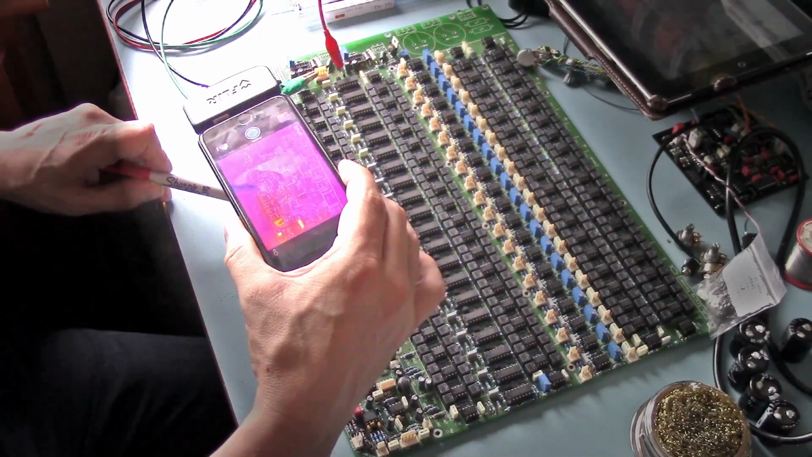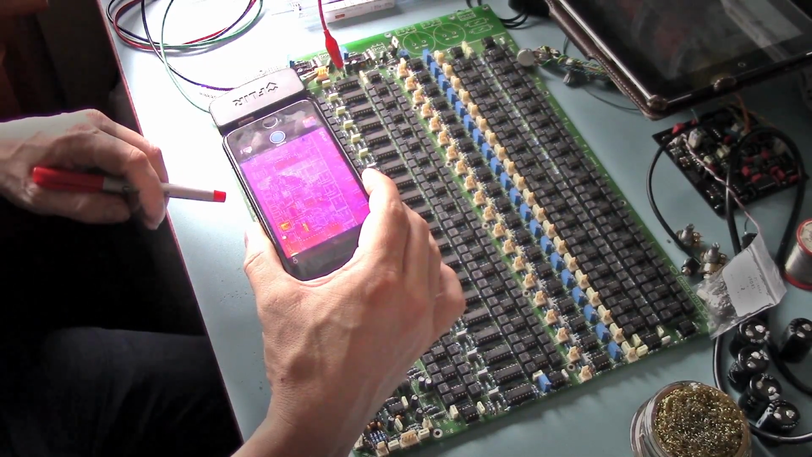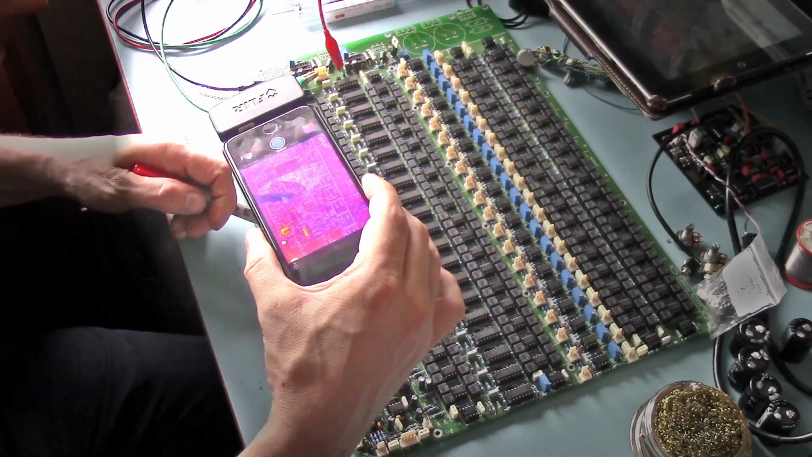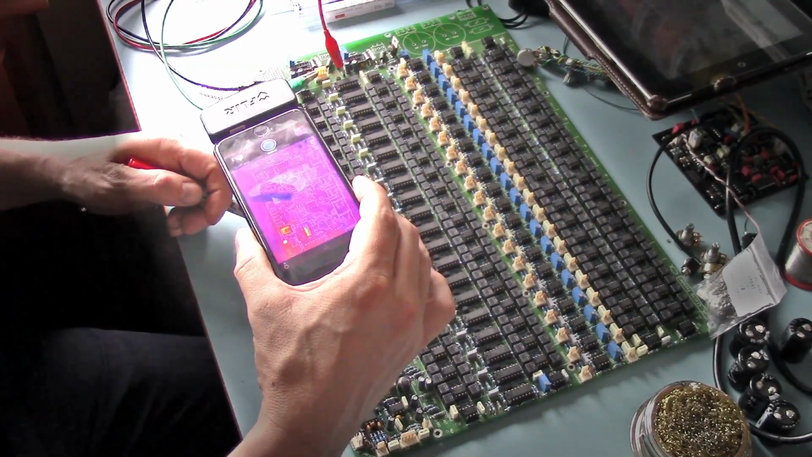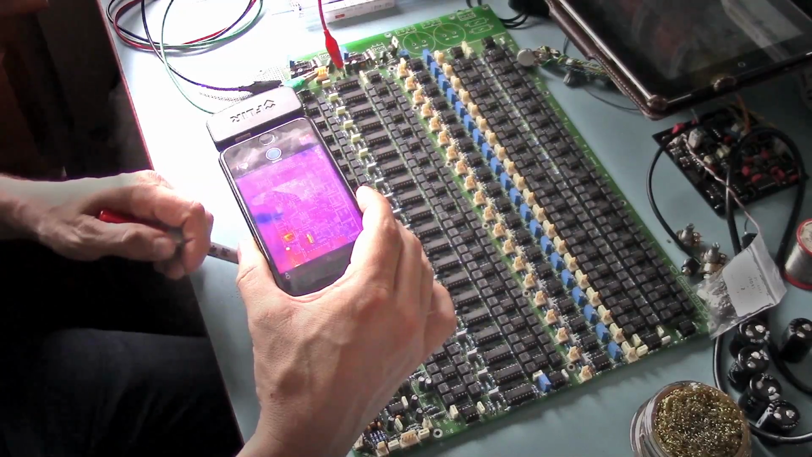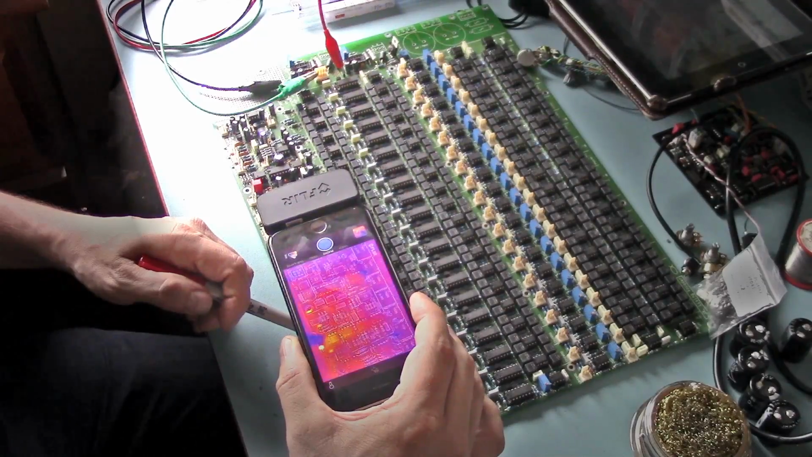Over here, now these chips, I've used them in other projects and they've been quite unreliable, this batch anyway, and this is one. It's an LM1458, and there's one here that doesn't seem to be getting any power, and as a result I don't think these are getting power either. This is another 1458 here, which is very warm in comparison to the others.